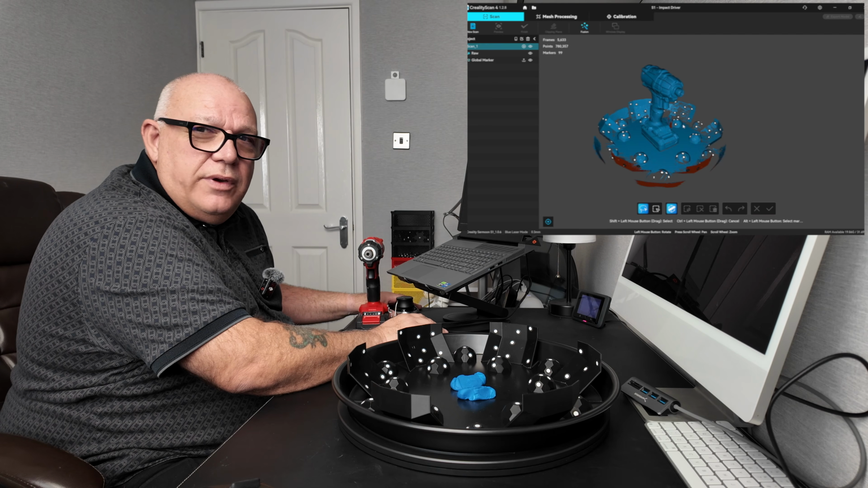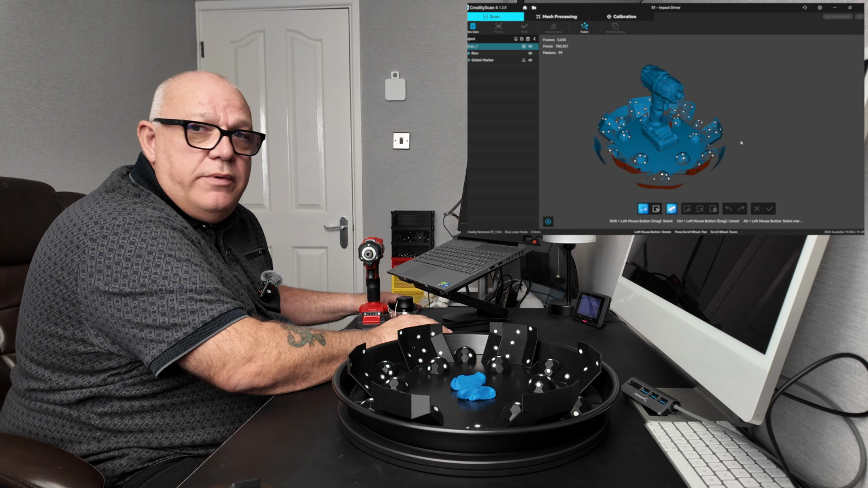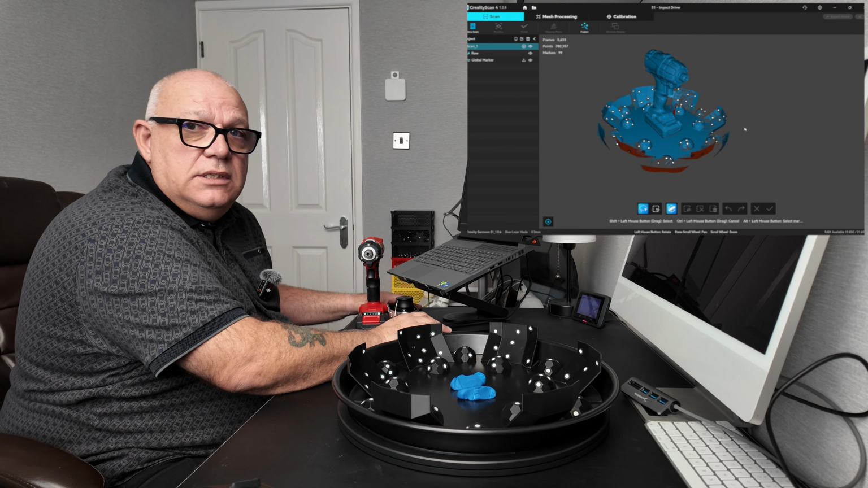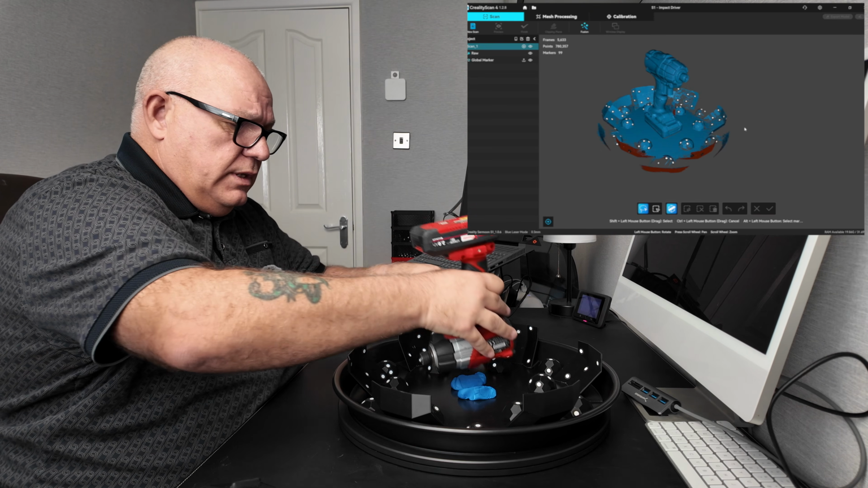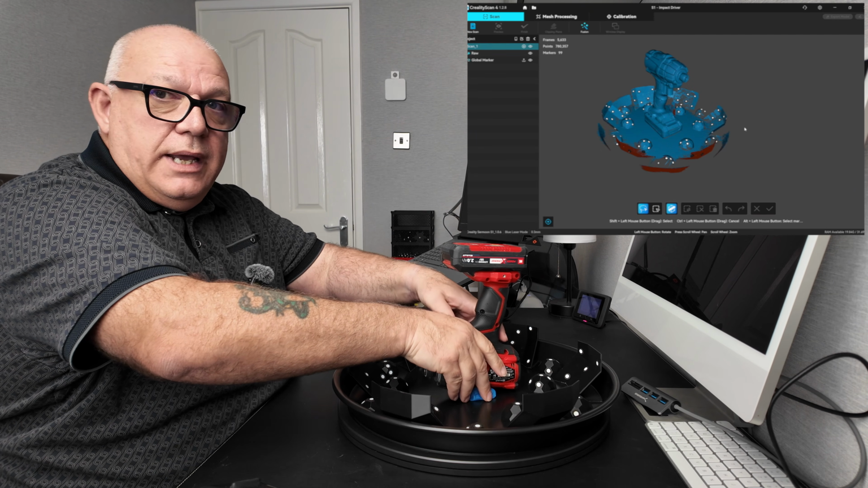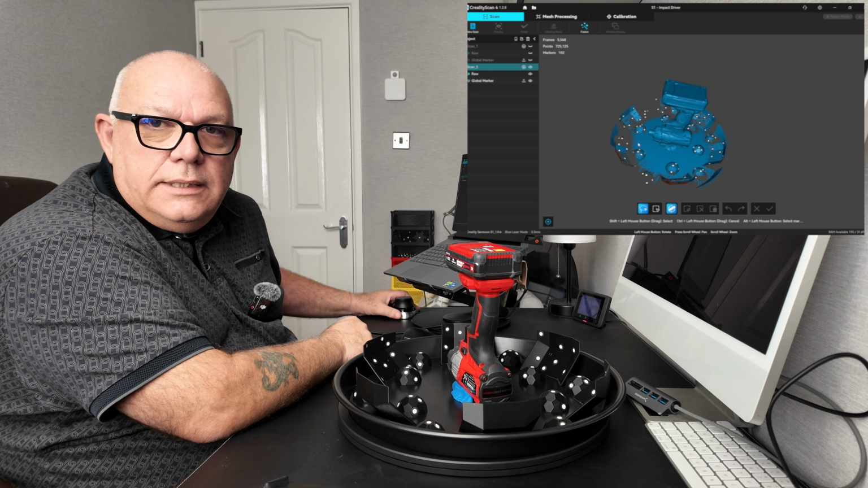This is the problem with this software. There's no way to recover it. You can't just hit Control Z and get rid of that. It's gone. It's gone forever. So I'm just going to quickly scan it again upside down. I won't let you sit through that because you've just seen it, but I'll bring you back when I've done it. Okay, so that's all the scanning done.